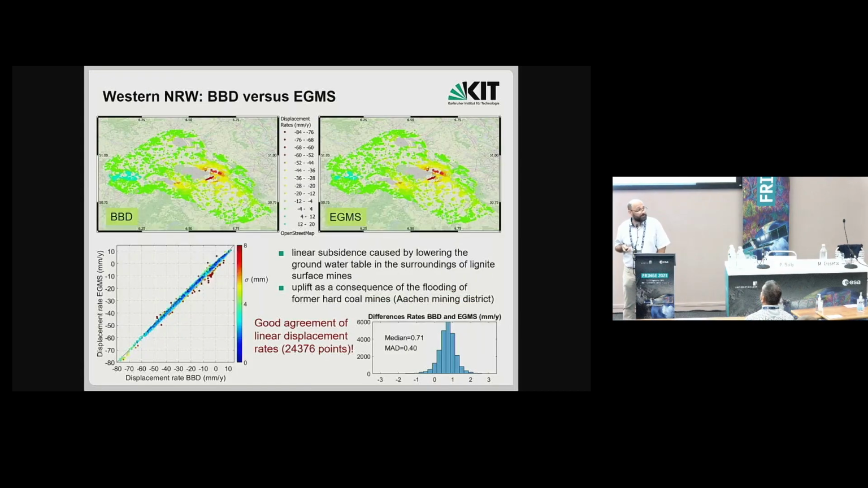On this slide, now we are in Western North Rhine-Westphalia. Here we have significant subsidence nearby lignite surface mines where groundwater is pumped off, and also we have an area with uplift caused by flooding of a former hard coal mine.